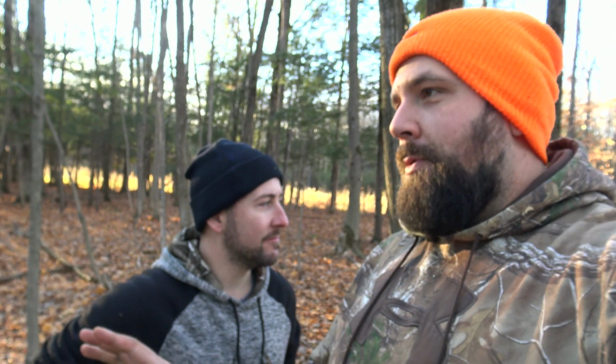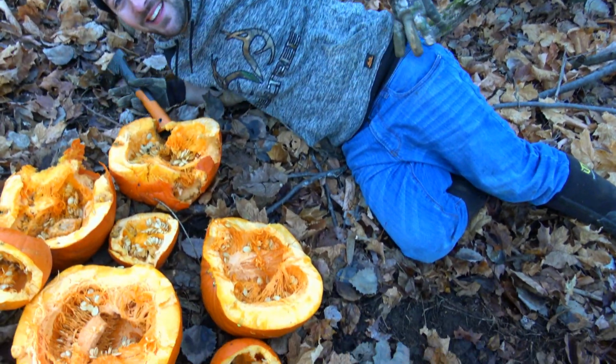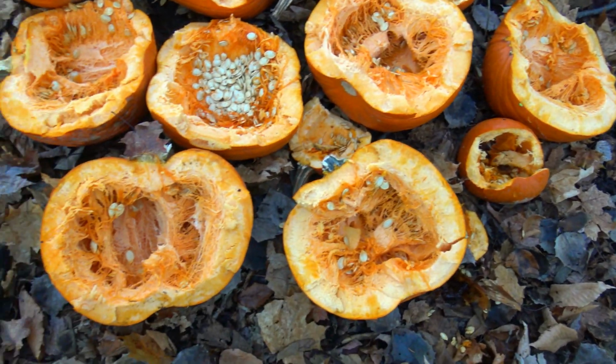But we're here for another scientific experimentation, Mike's words, not mine. I've never heard of this before, but apparently deer eat pumpkins. Mike has some leftover pumpkins from Halloween, which just ended. We've got some pumpkins here, and we're gonna see if our deer eat them. There's only one way to find out. You grab your old pumpkins, you steal your neighbor's pumpkins, do whatever you gotta do.